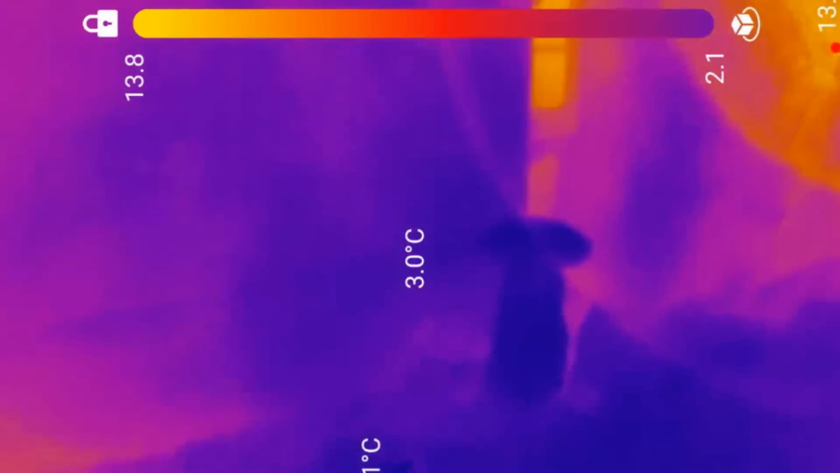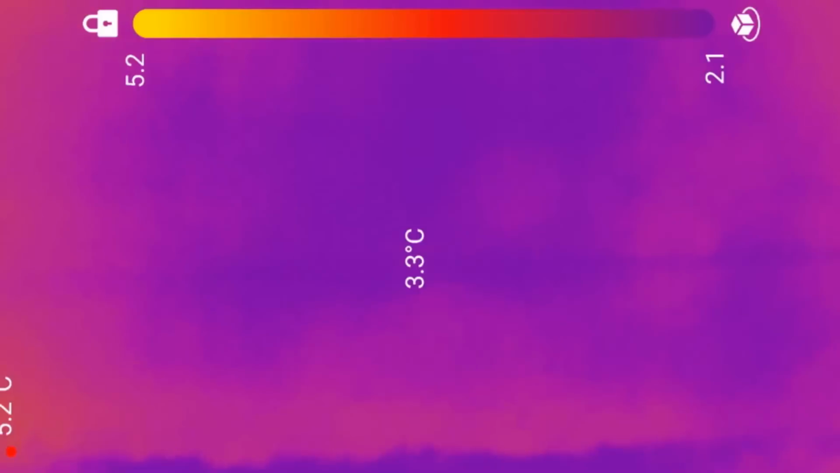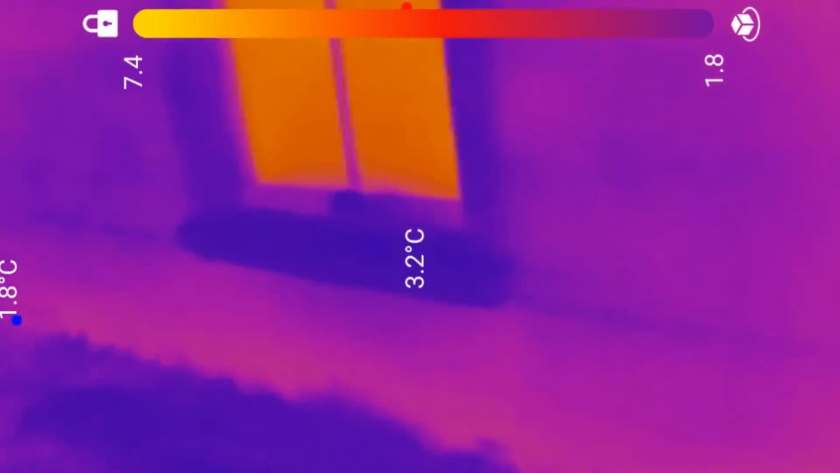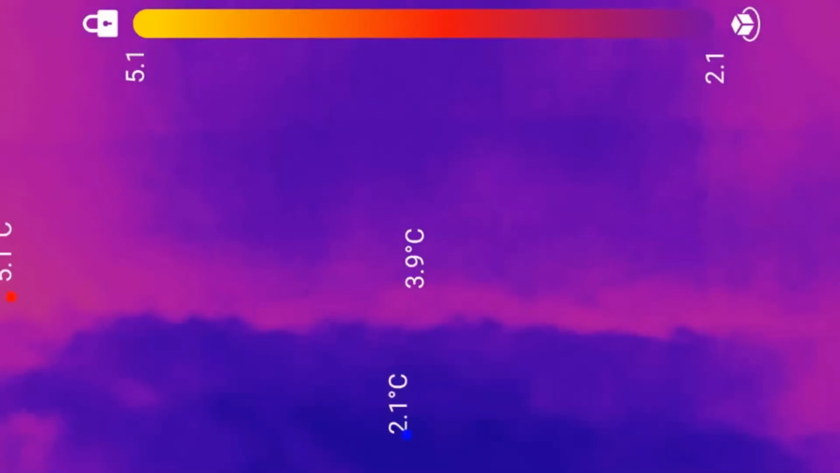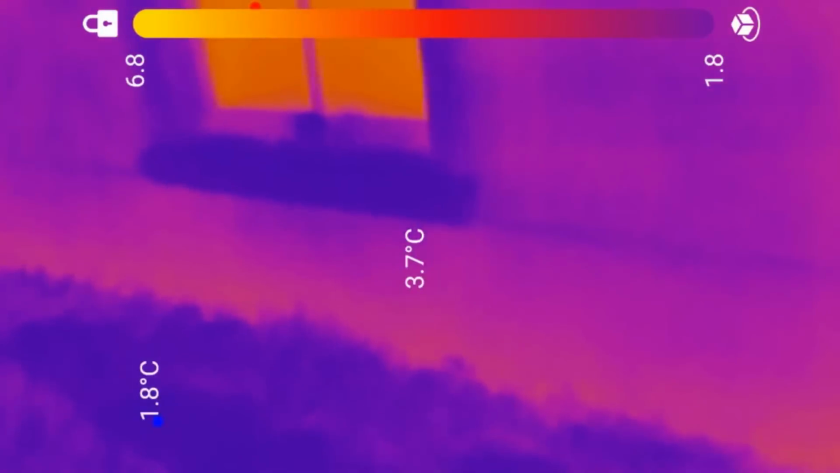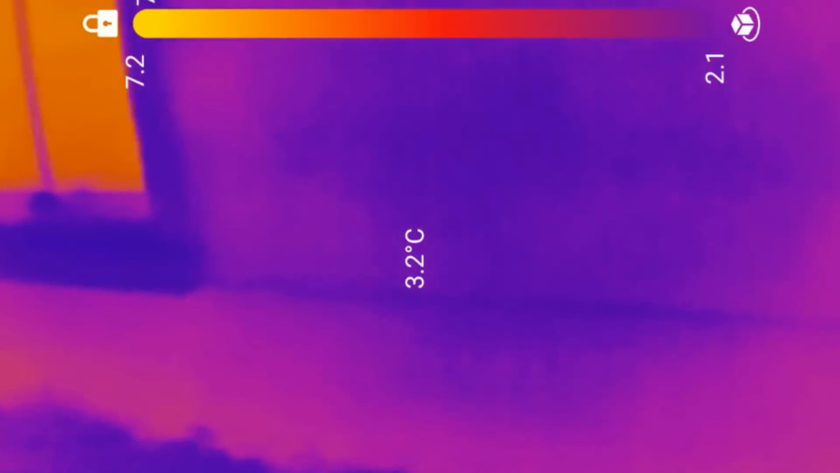Where it was cold on the inside, you can see it escaping out, all along the bottom of the house, where the skirting boards were, which is bare stone. And we've also got the cold, damp ground we've still got to scrape back. You can literally see along where all of that skirting board's missing.